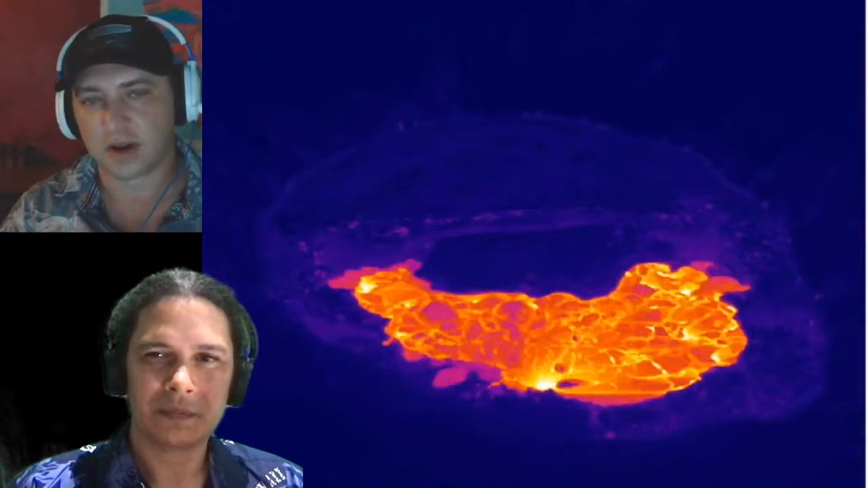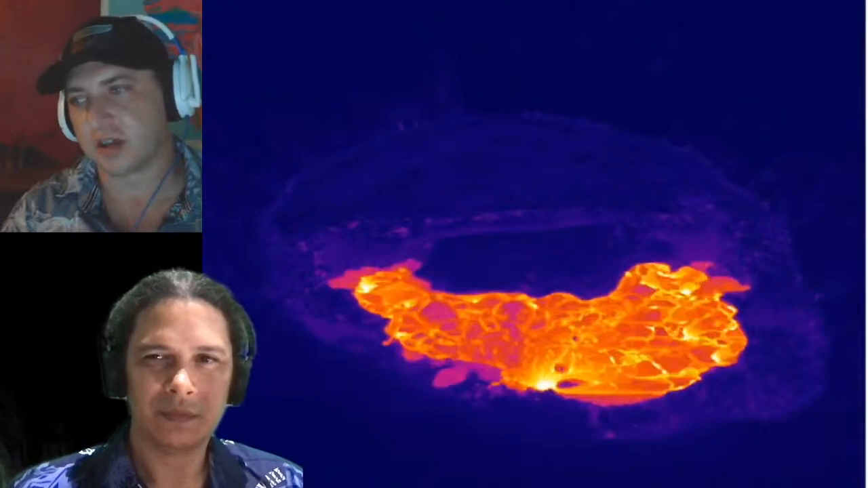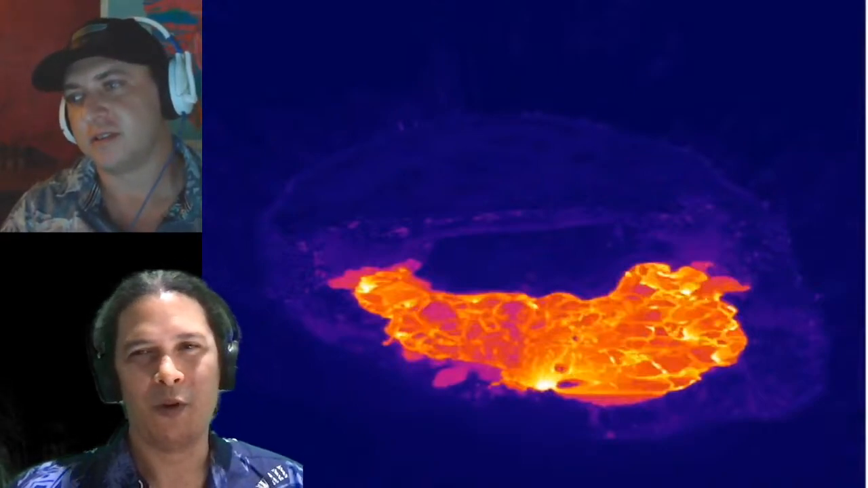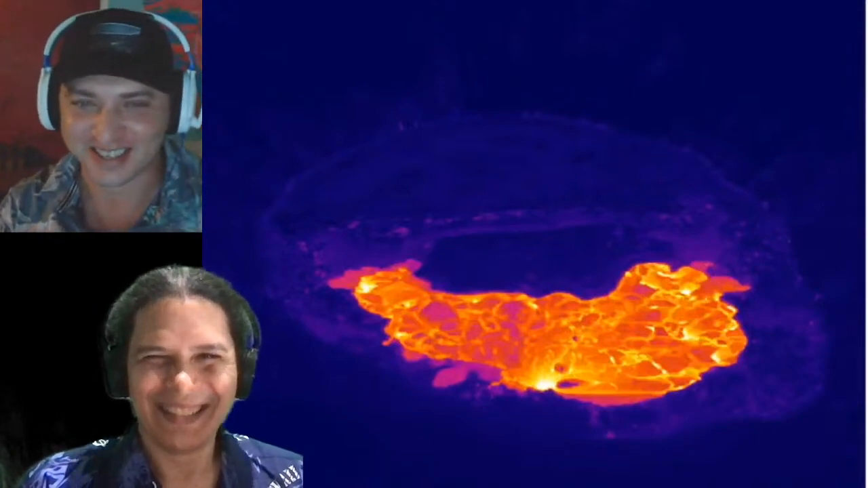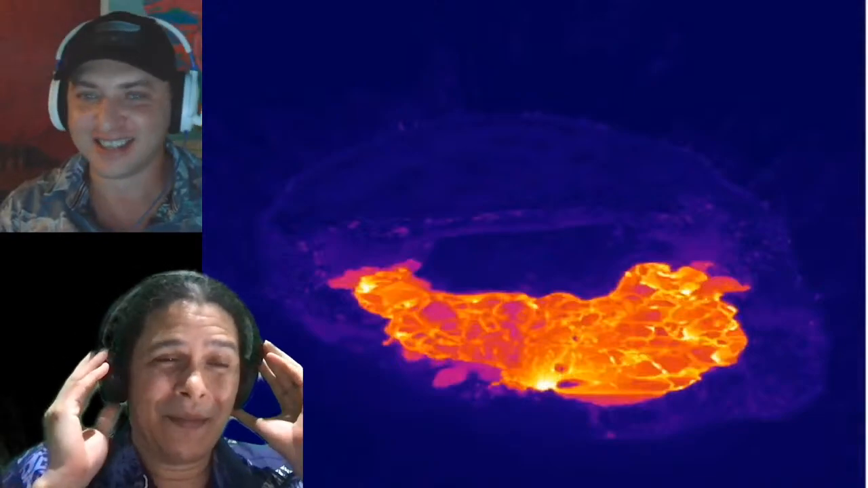All right, Karen asks, is it still considered an eruption as long as lava is coming out? And yes. How long would it have to not be coming out for? Well, that second part is more complicated and interesting. That's the part I added on. I didn't see that on there. That's not in the question that was asked, but that is the question we often ask.